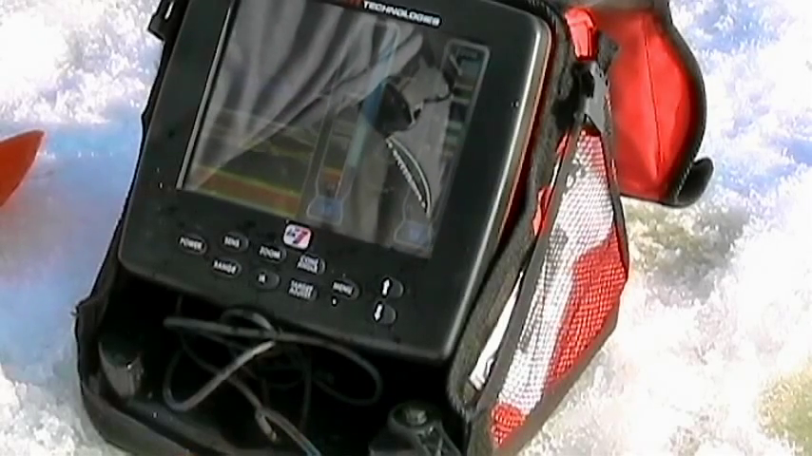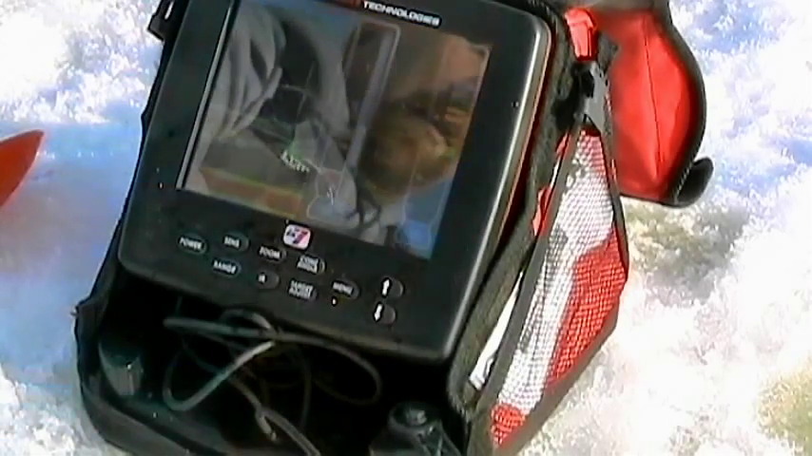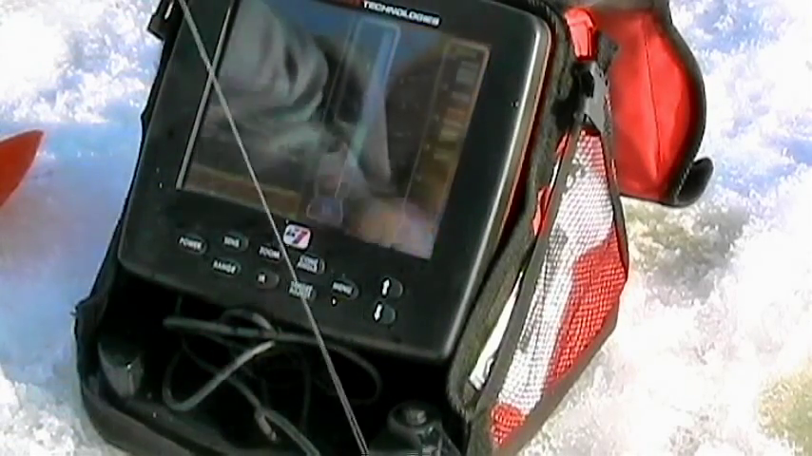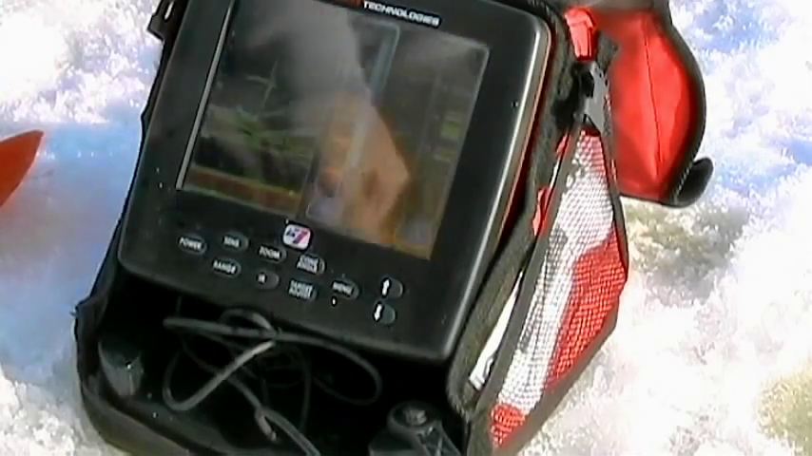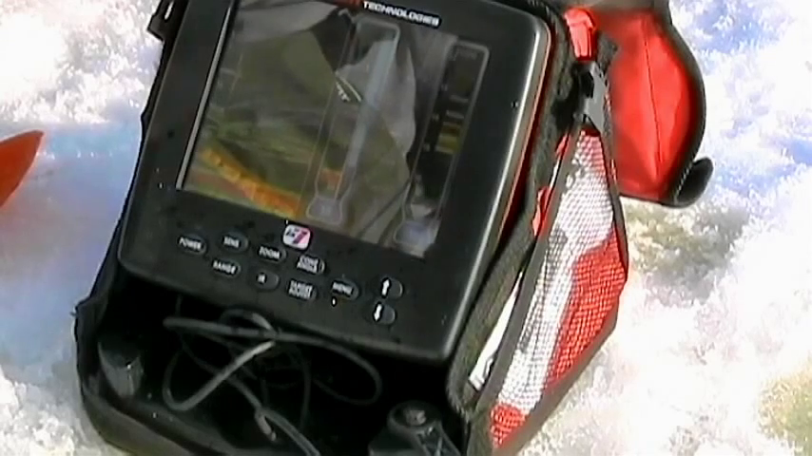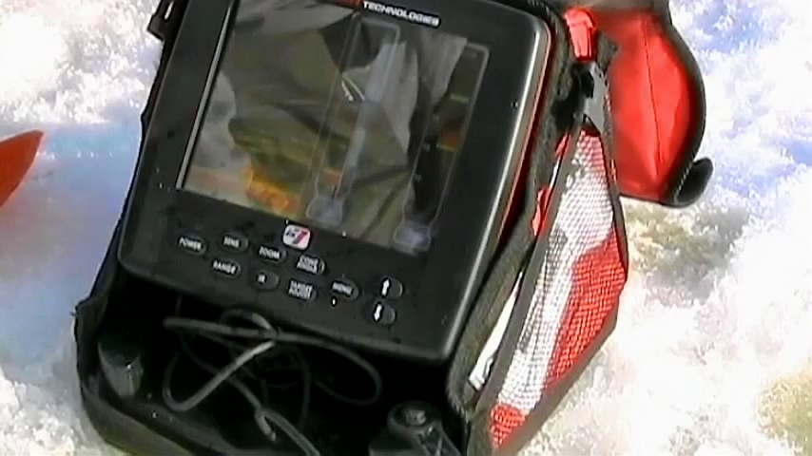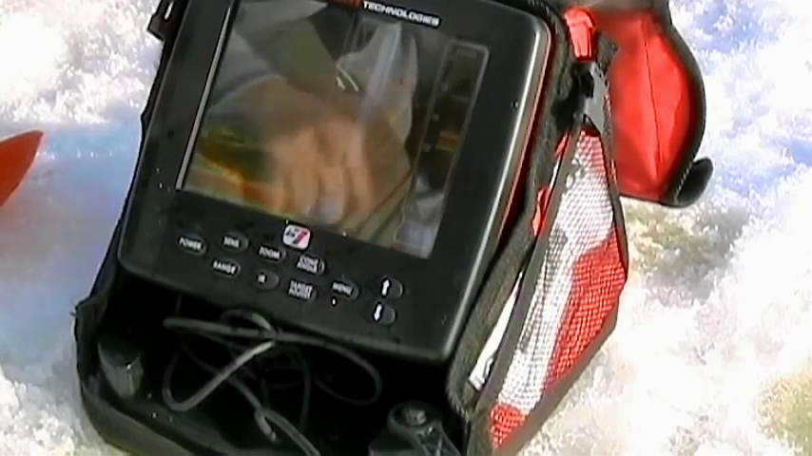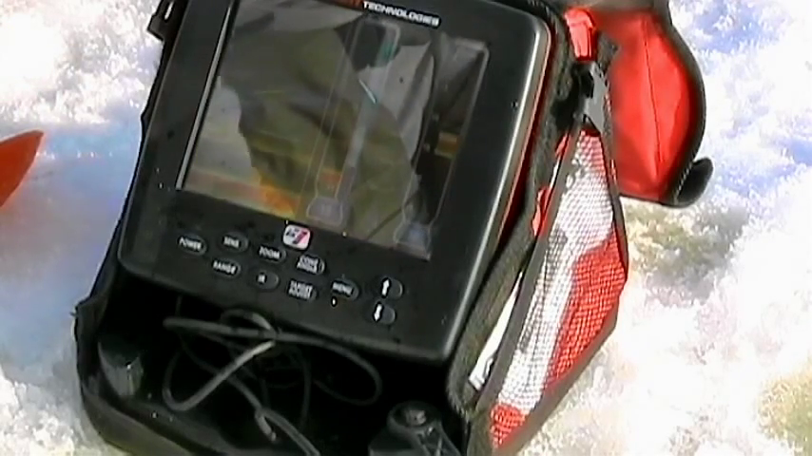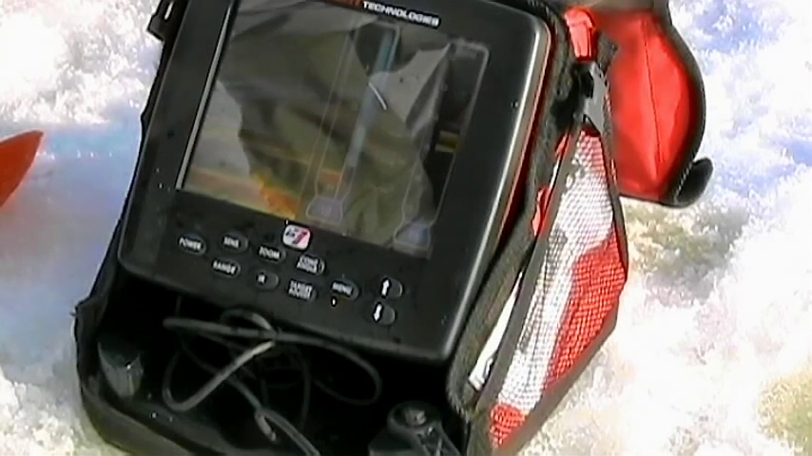But I'm trying to avoid the P-mouth just now because there's something a little bit bigger. I don't know what it is. Oh, it's a nice little rainbow. I could tell on the chart here that this was a different fish than the P-mouth, the way he was acting, and the size of it was quite a bit bigger than the P-mouth. So that's why I tried to drop it down there past him.